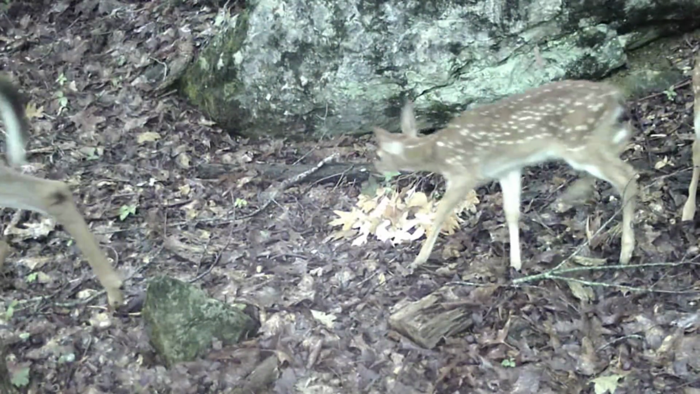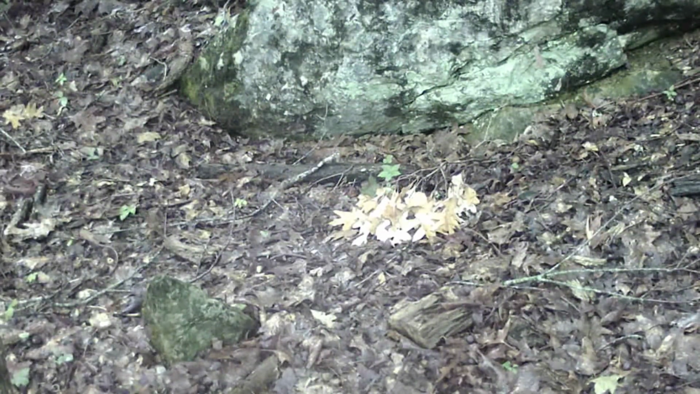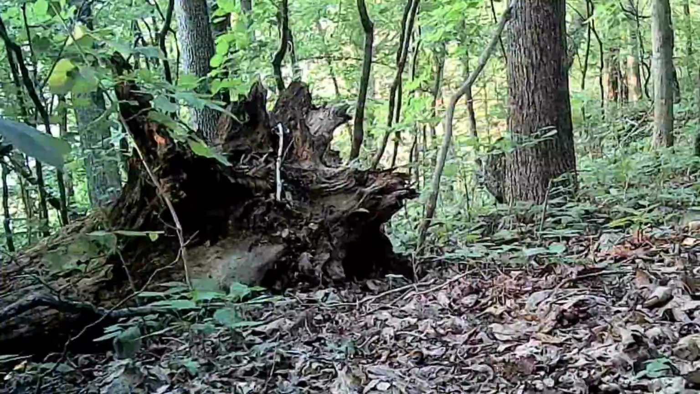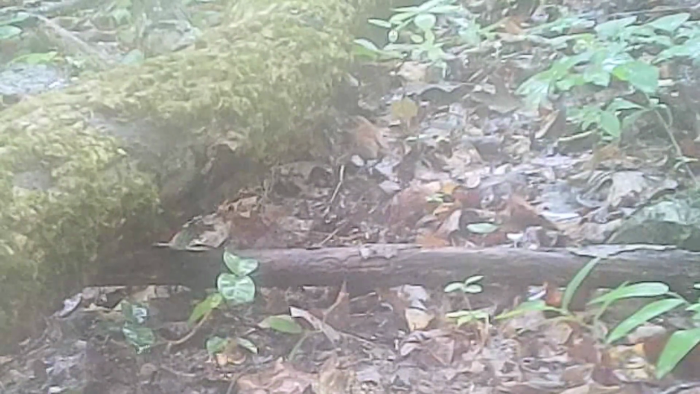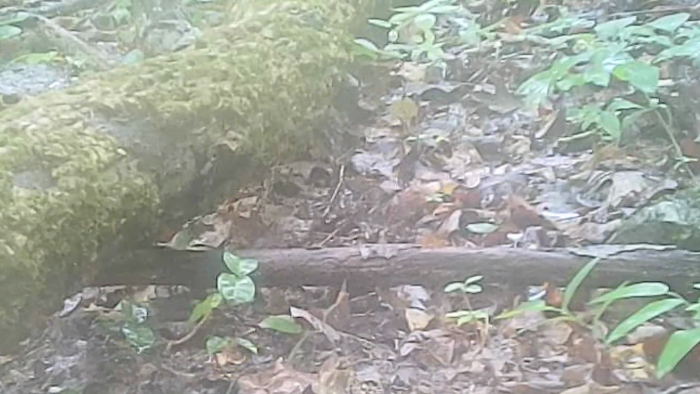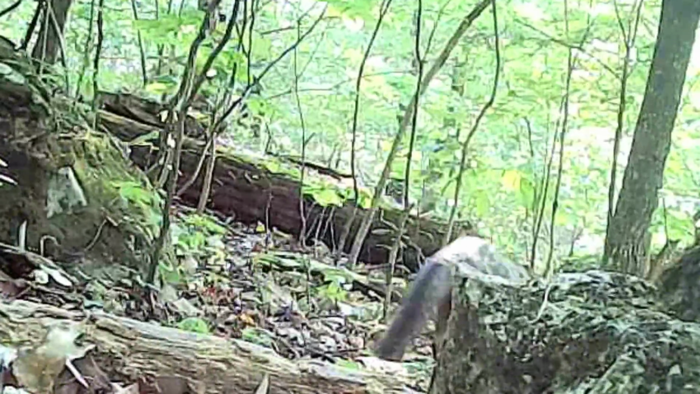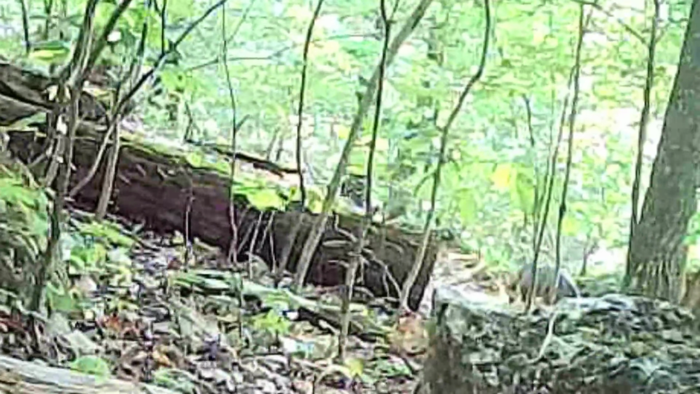And here's a picture of the triplets. They're still around. And there's old Yeller out in the woods on a wet day. And there's a little wren out getting these worms too. And at the log, there's a little cardinal, little female cardinal looks like. And there's a fox during the day again. They've got young and they're on the move a lot during the day.